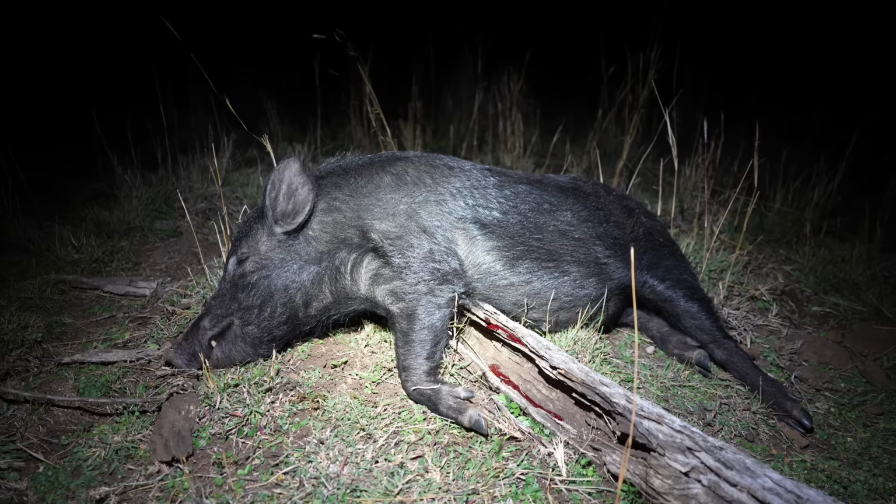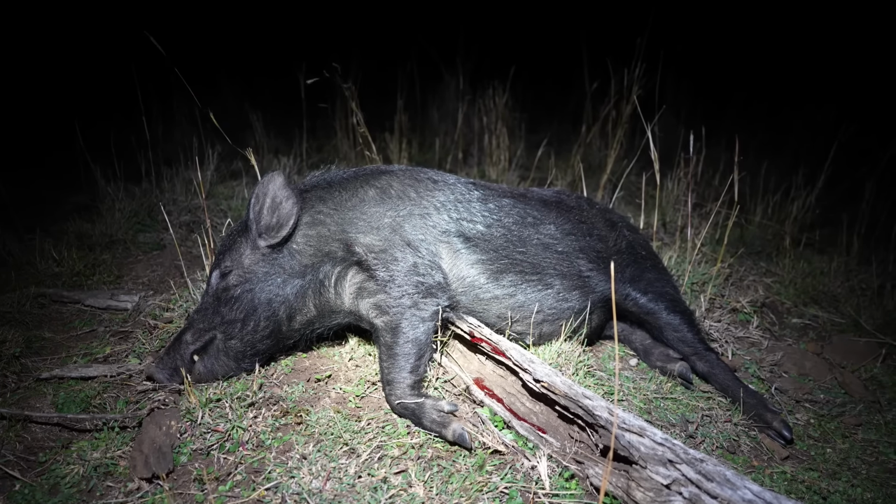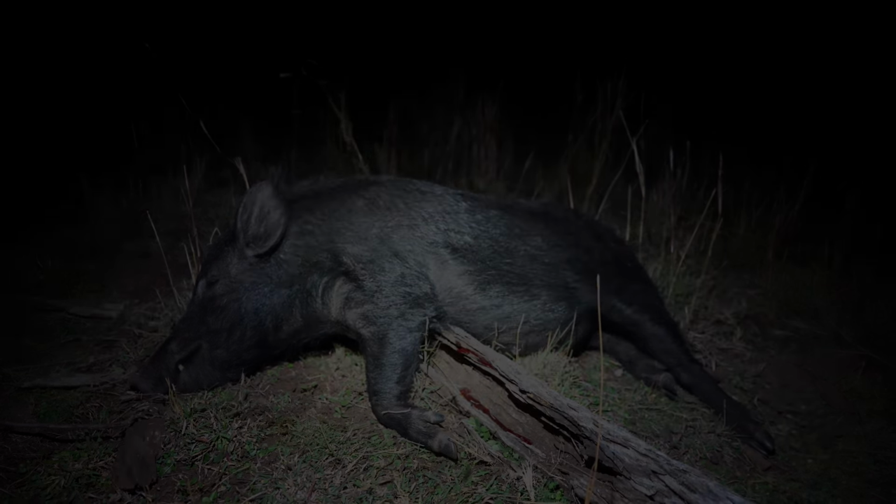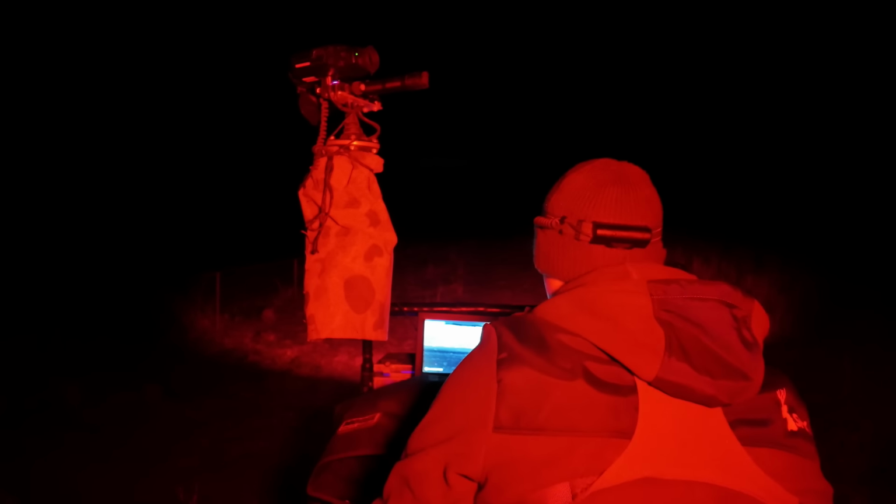Goes to show size is deceptive in the thermal. I thought this wasn't a bad boar. Yeah, my big boar, it's probably about 40 kilos. Definitely not big pigs, these ones. Oh, I thought that was a pig out there, but it's a deer.